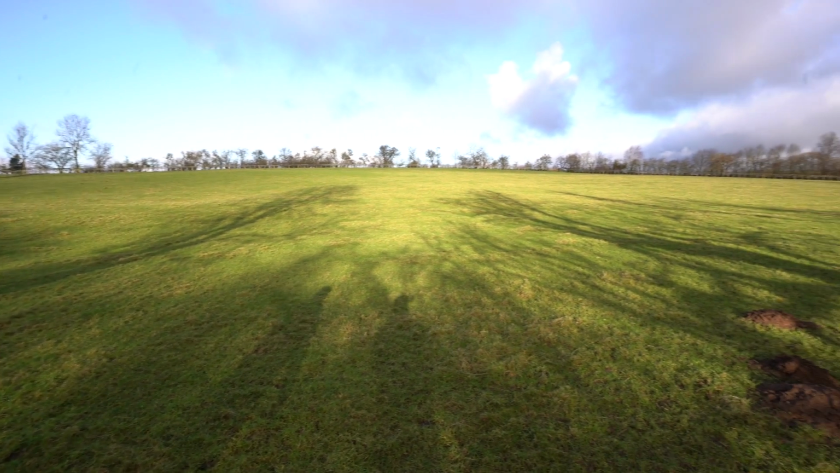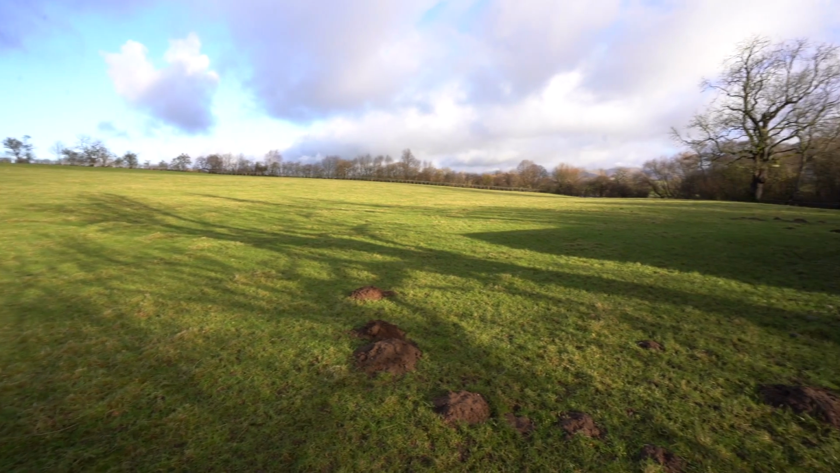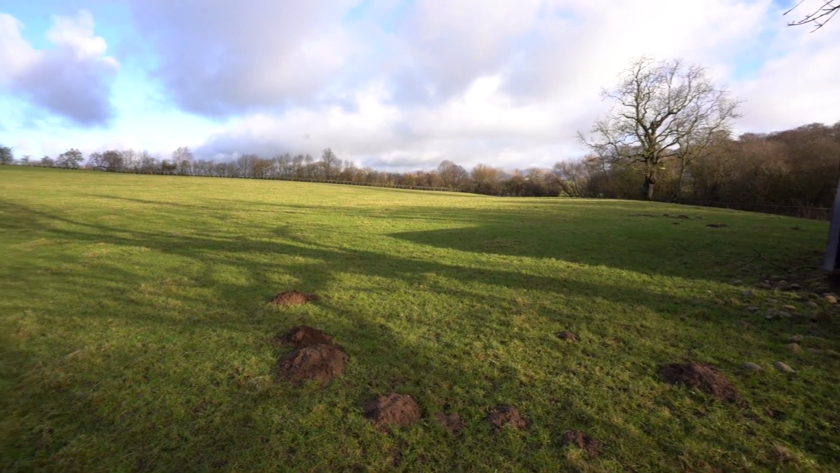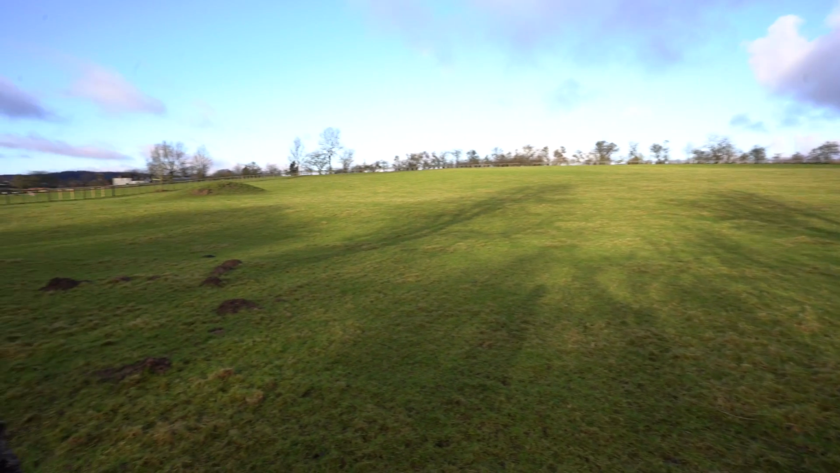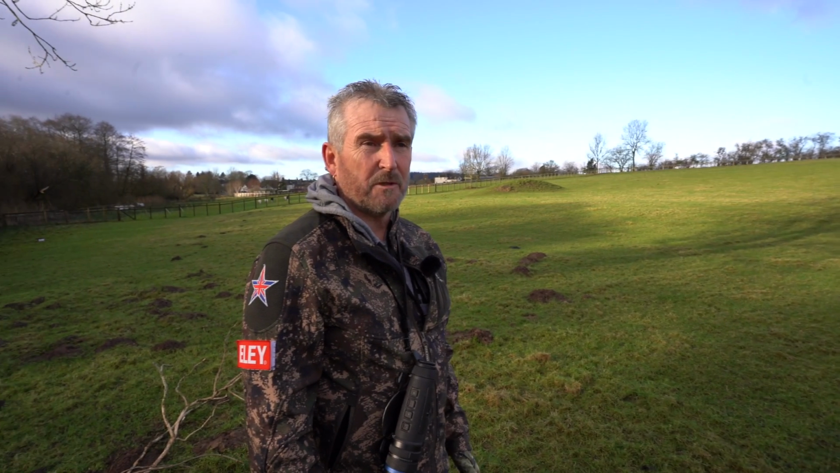We're going to walk on that fence line tonight, and anything that's actually in between the fence we can take the shot, and same as down that area, that's ours as well. So anything that's in that little bit of a no man's land in between, we can take those shots. And hopefully the wind will be in the right direction and will not spook them too much.